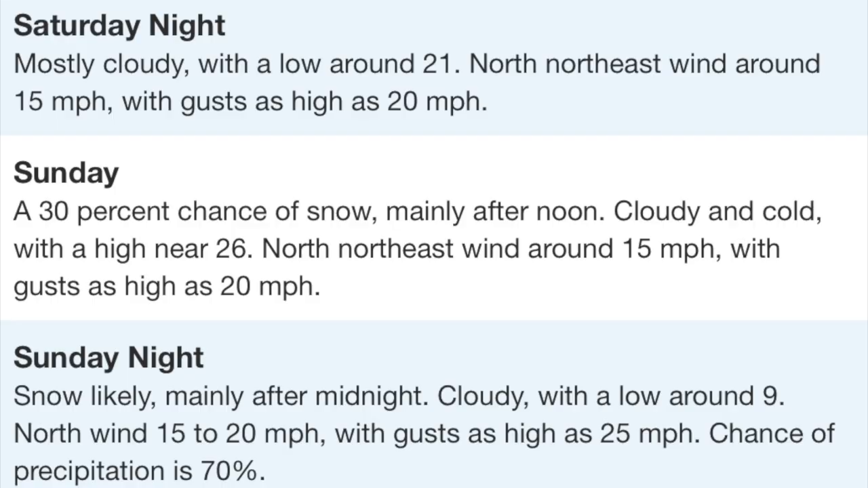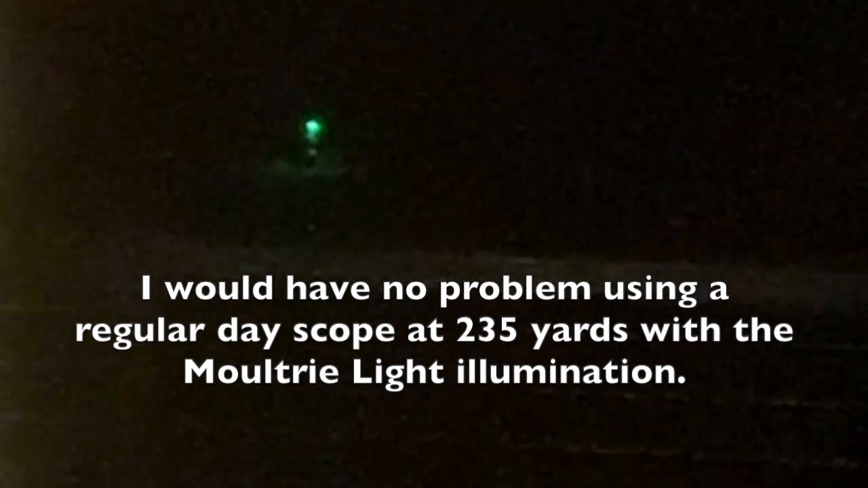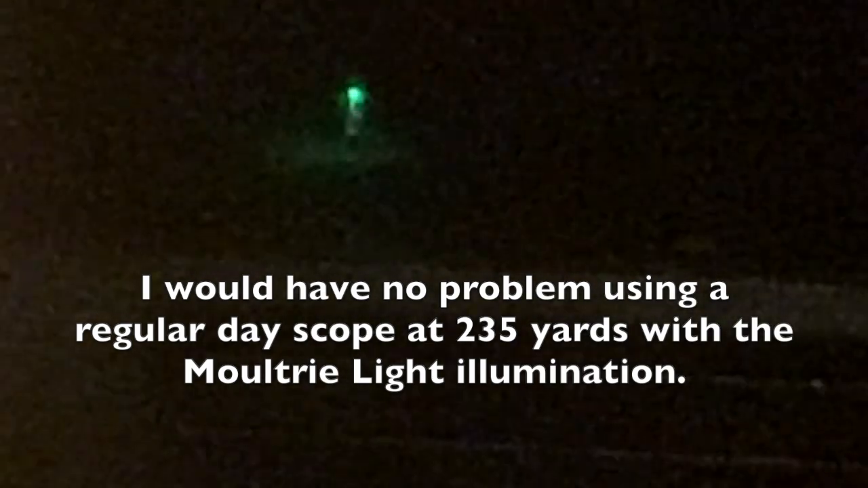A raccoon did show up the first night. For the next 3 nights, I could see the light turn on occasionally, but nothing big enough worth pulling the trigger on, particularly in these cold conditions. It took a few nights for the deer to get used to the light. The light being right next to the pond made a great reflection, really bright and easy to see from the house.